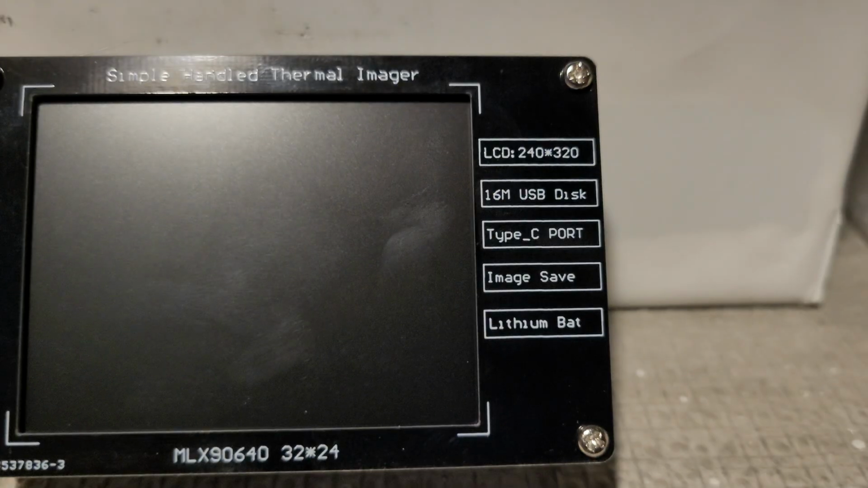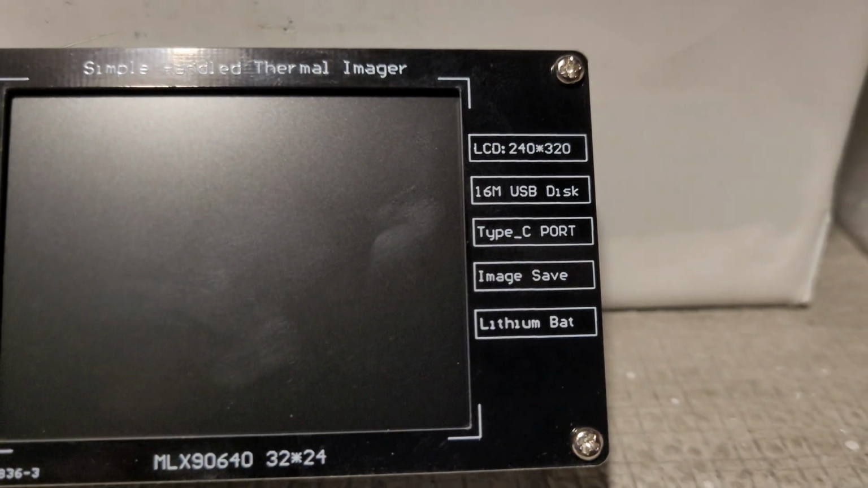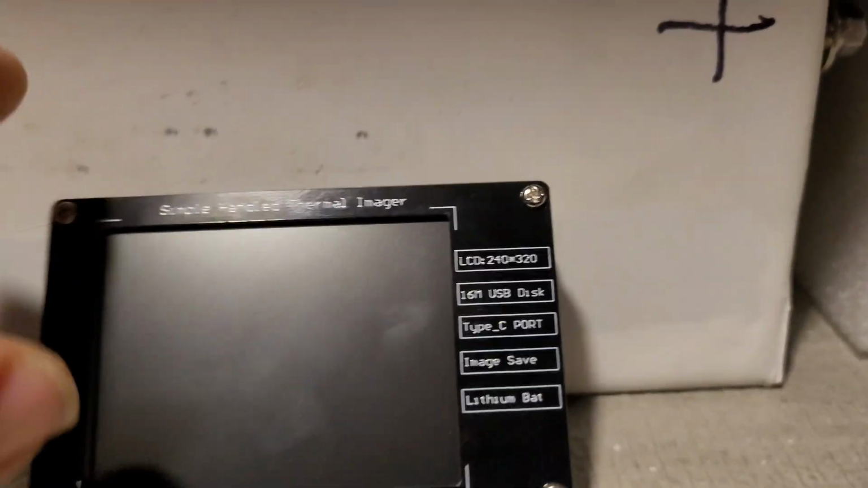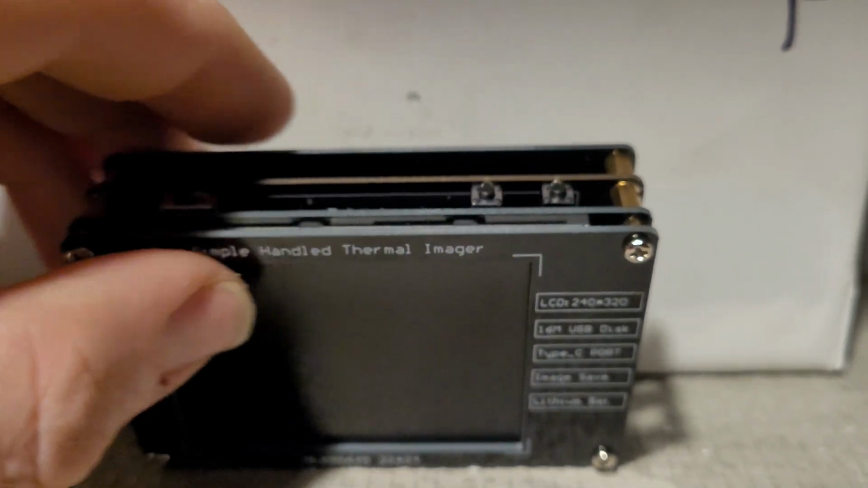sensor, but it is a 240 by 320 display, so it uses pixel averaging to create a picture. So the longer you hold it stationary, the longer it can make a better image. It's got a little on-off button on the top here, some little toggle buttons.